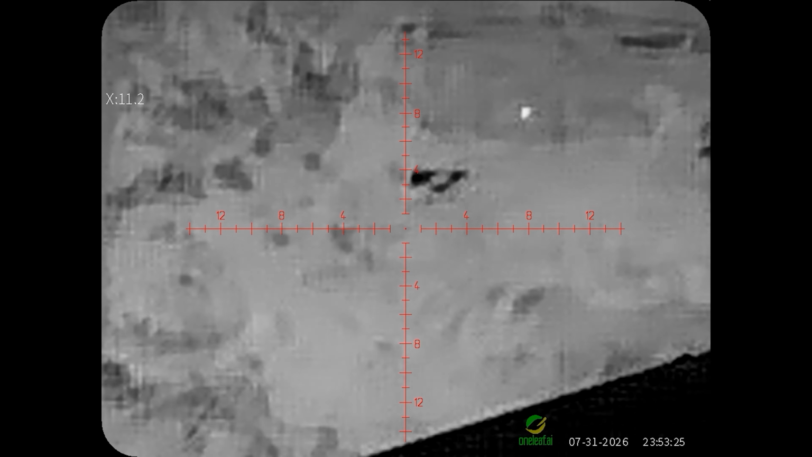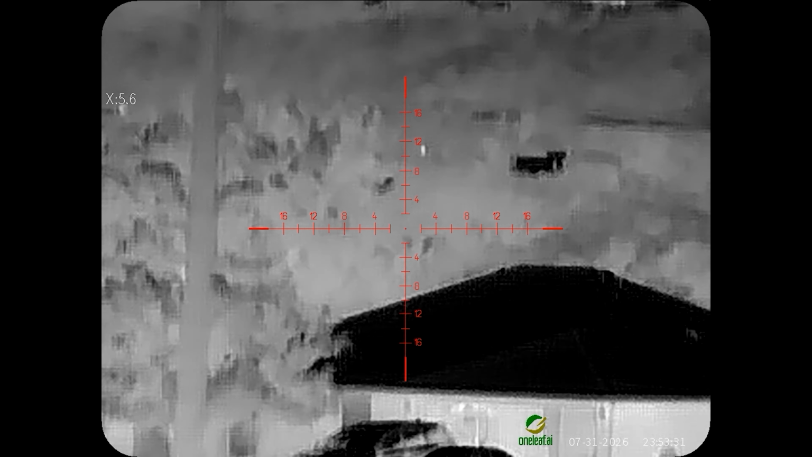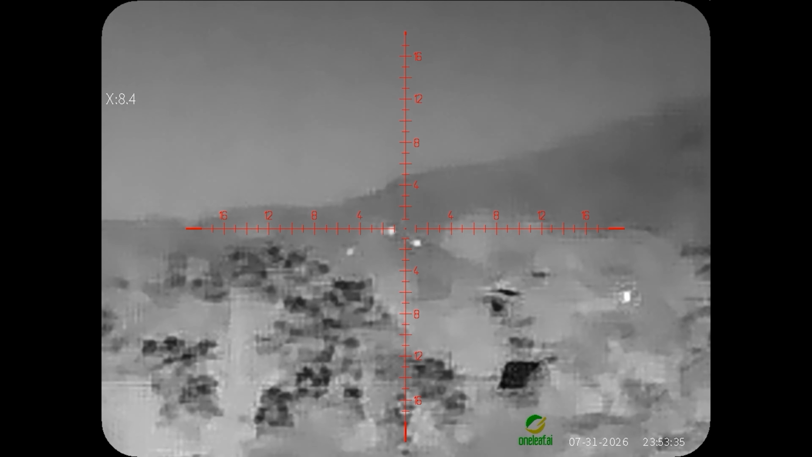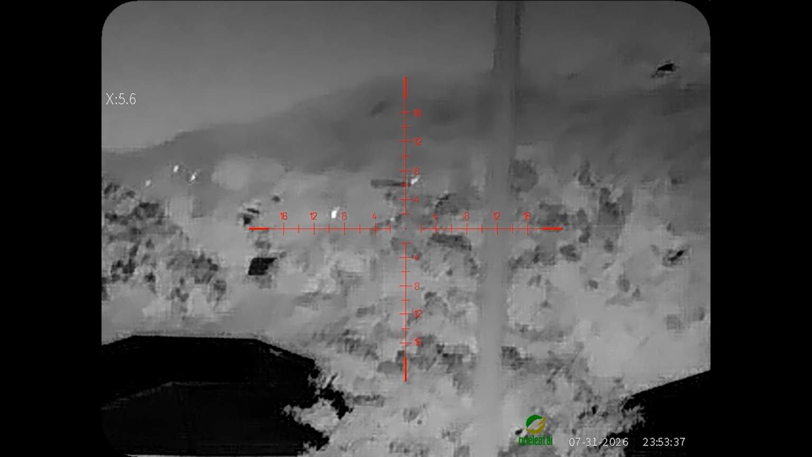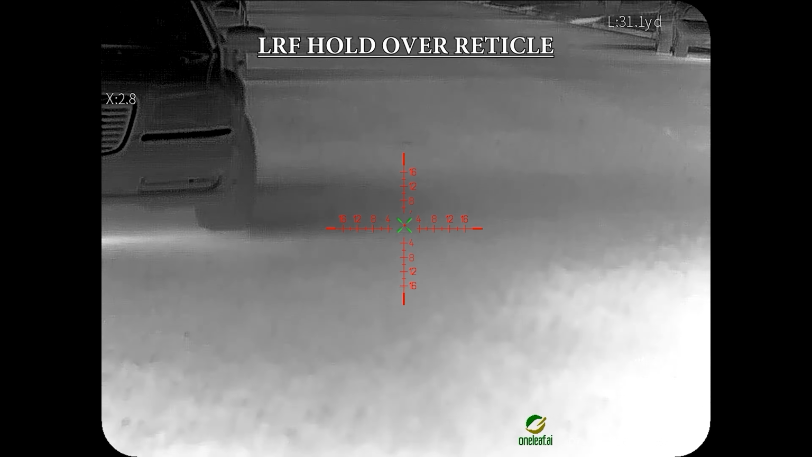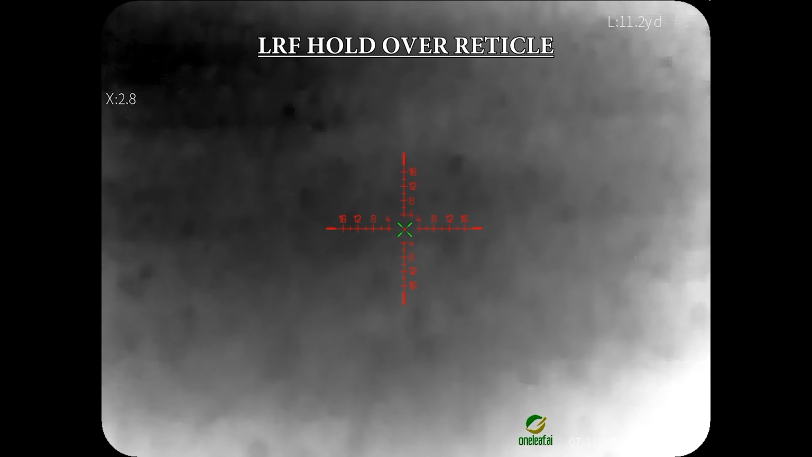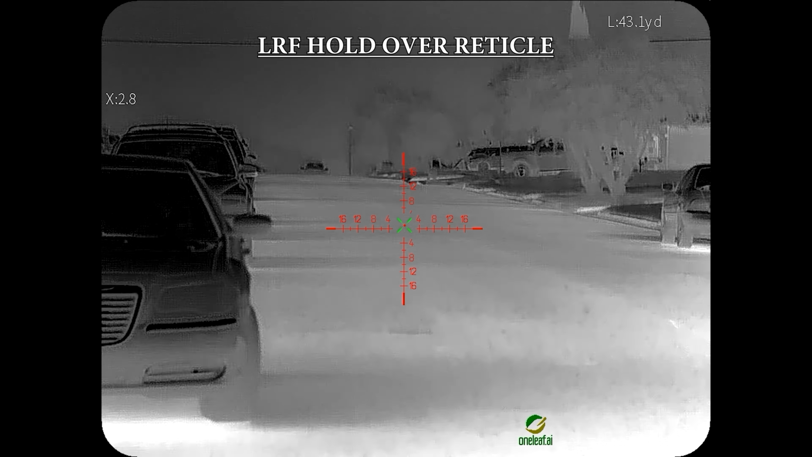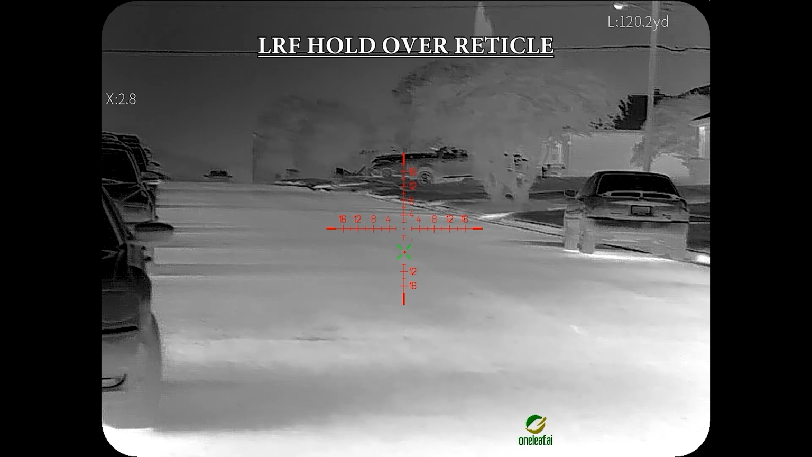Looks like there's something sitting in that tree. Yeah, look at all those birds up there. So it looks like it's giving you your hold over there, that little green X with the little red dot in the middle there.